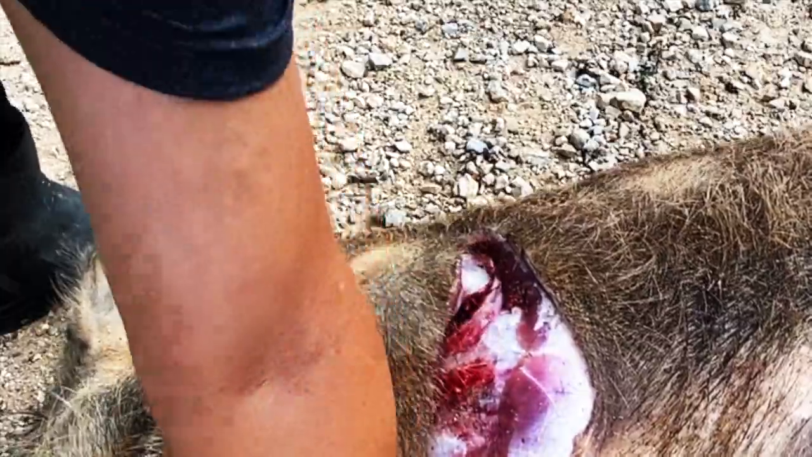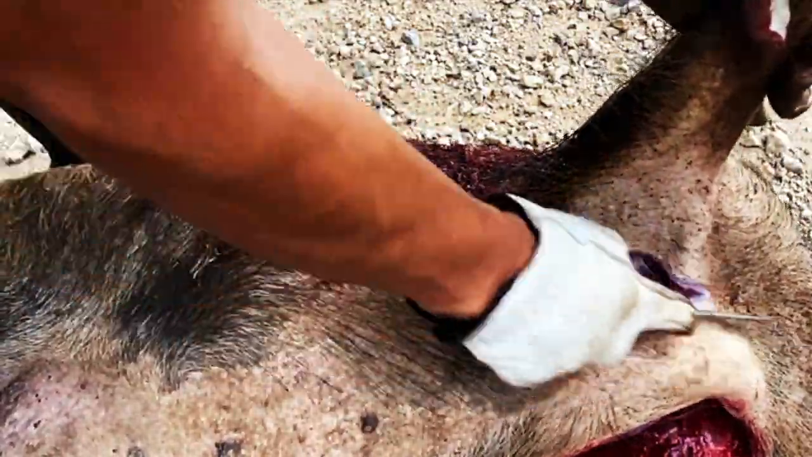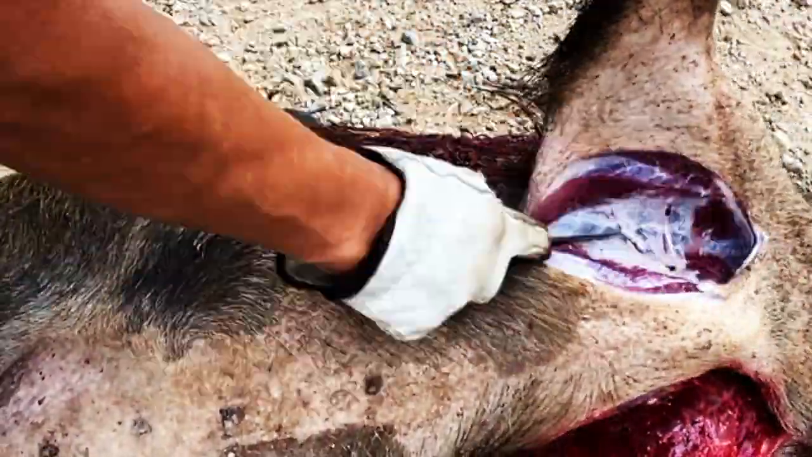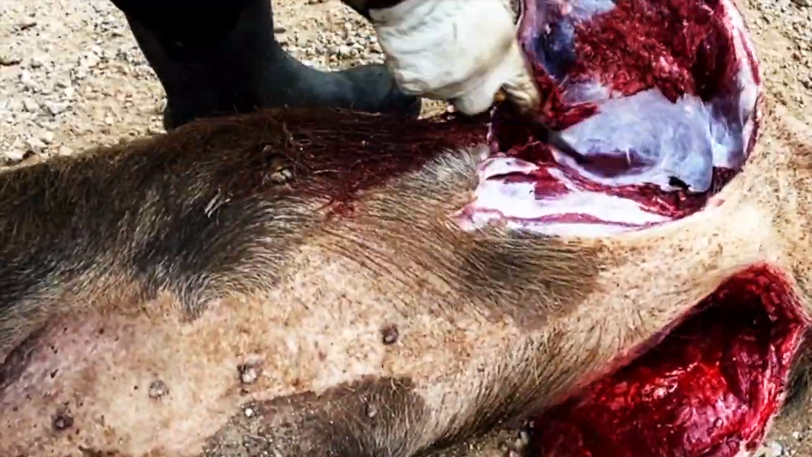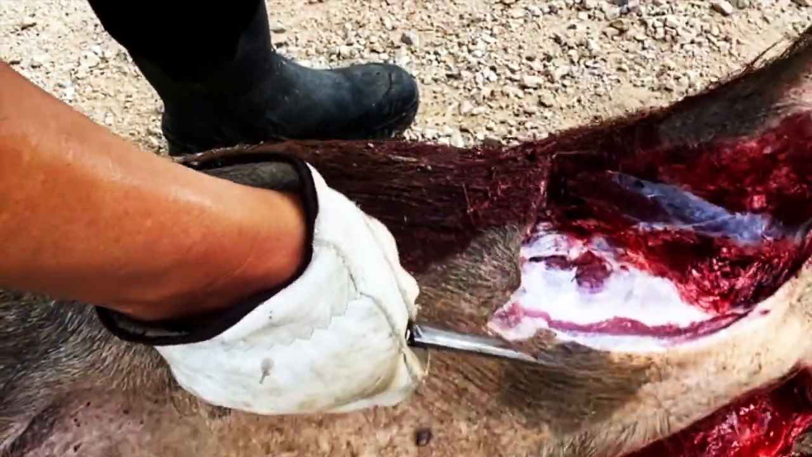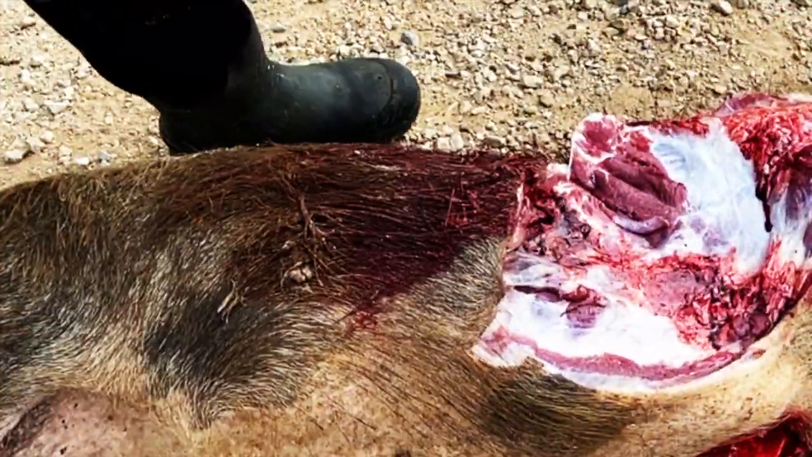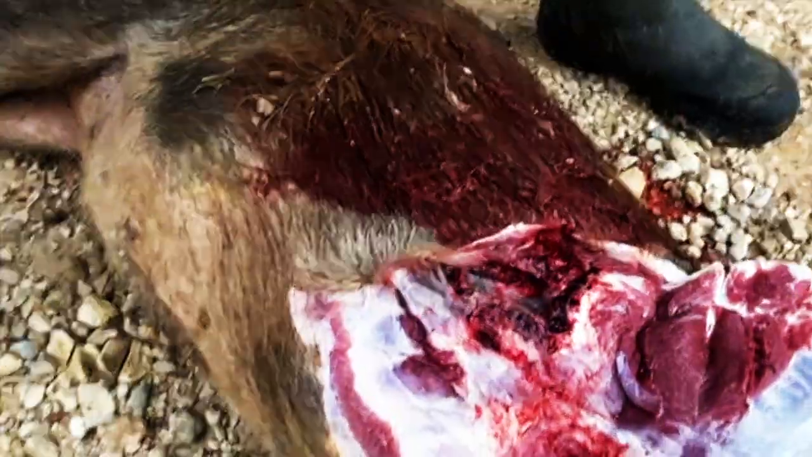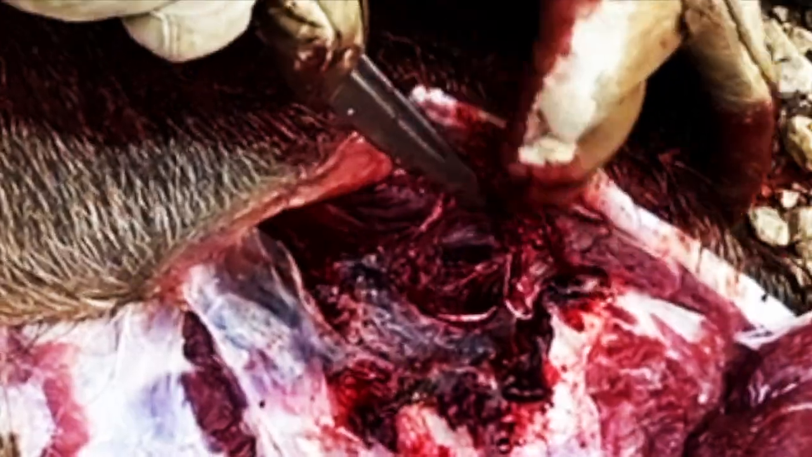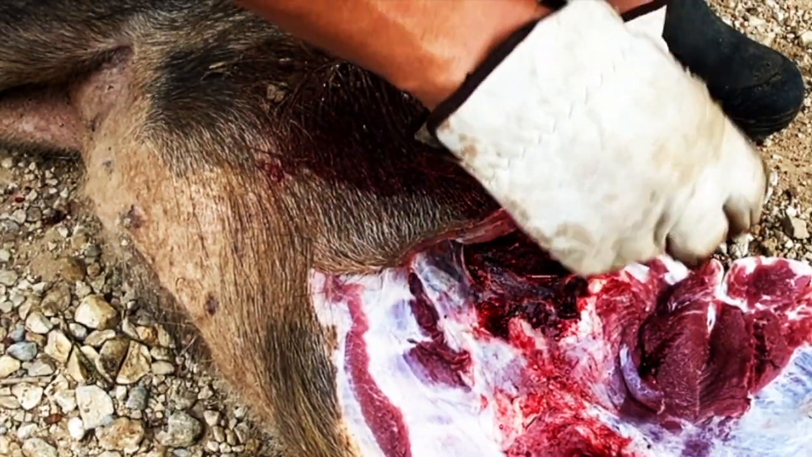Let me roll this guy over real quick. This knife is so sharp. Watch this, ready? Look at that. Okay, I missed it a little bit, but it's okay. Y'all can see this. Let me just cut back where the shot went. Reposition the camera. Okay, here's where the bullet exited. It's already starting to congeal right there. Yeah, straight through and through.